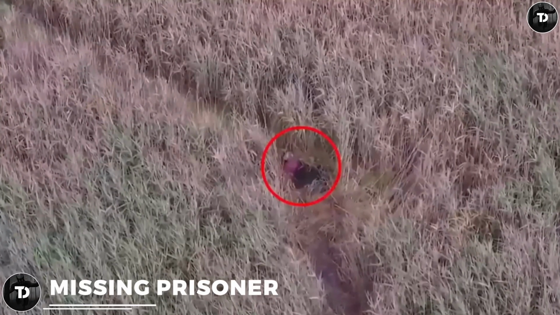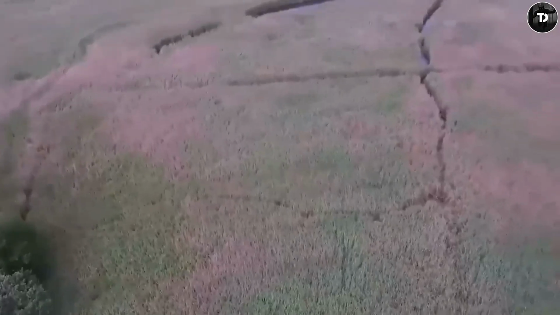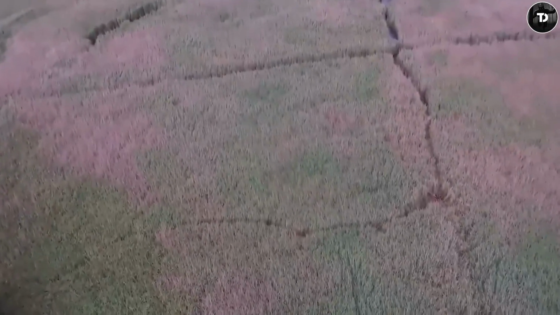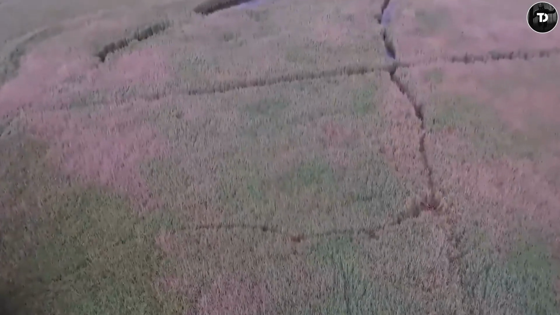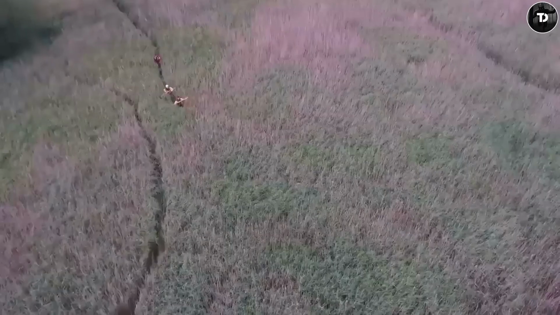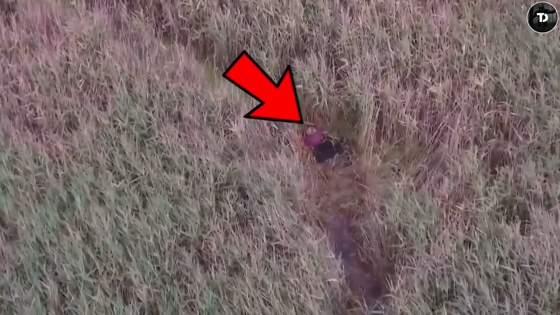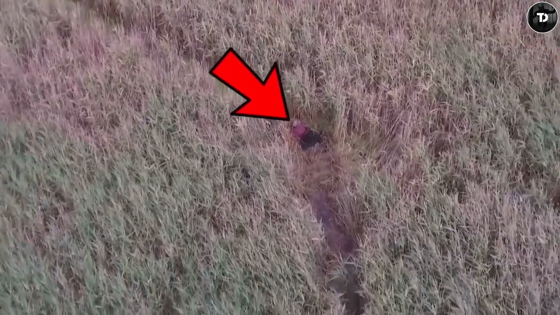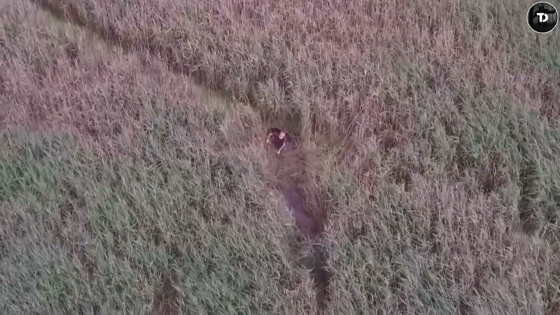Missing prisoner. What should you do when a prisoner breaks out of jail and hides in a field? You bring out your drone, of course. This epic chasing footage was filmed as per the request of the police. Due to how massive the field is, it is not easy to locate someone wherever they are. But in the footage, you can clearly see the spot he is hiding in and the trail he left behind. Hearing the buzzing of a drone, he knew he was in trouble, and you can guess what happened after that.